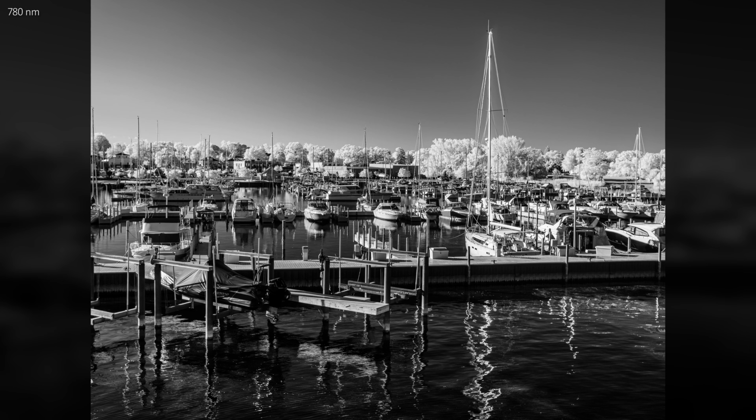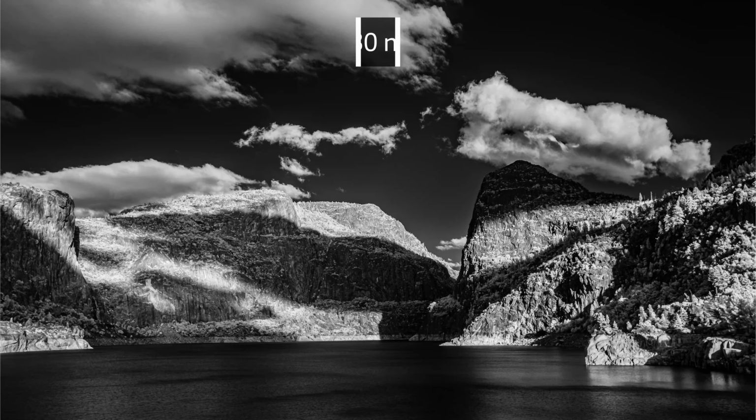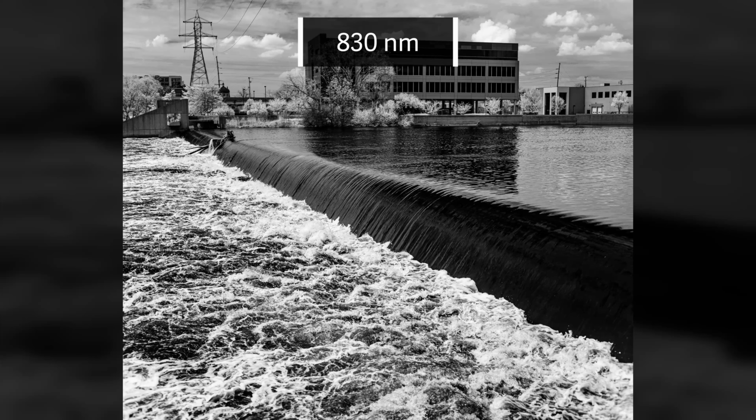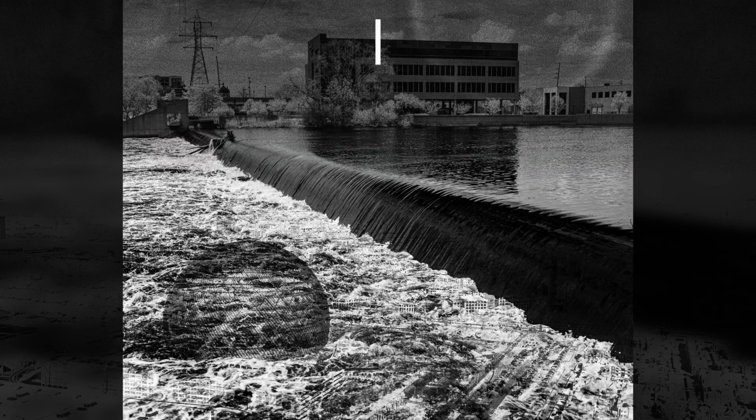When comparing the 780 to an 830 or 850 nanometer high-pass filter, the 800 range filters will produce darker skies and darker water. If you want to capture only infrared light, then use an 830 or 850 nanometer high-pass filter.